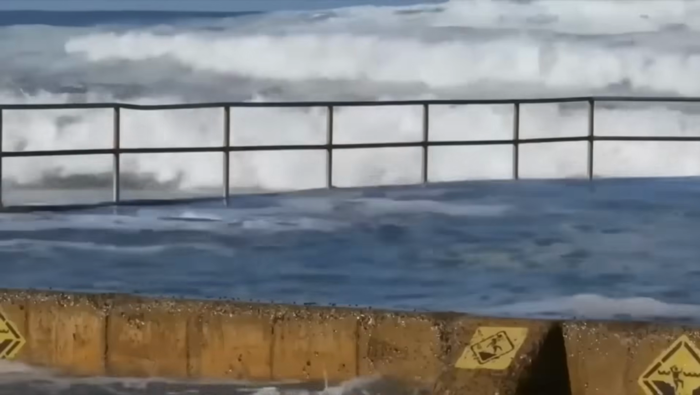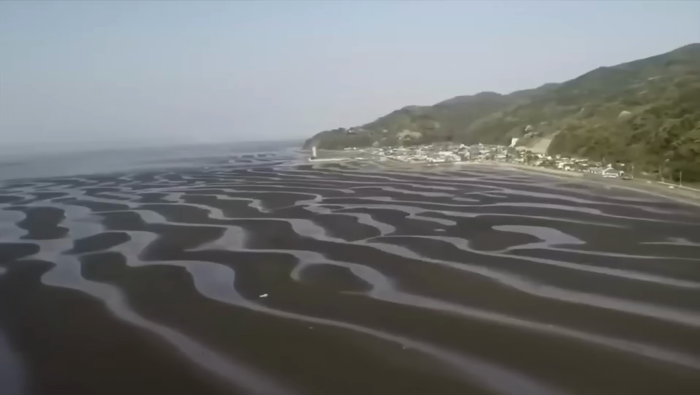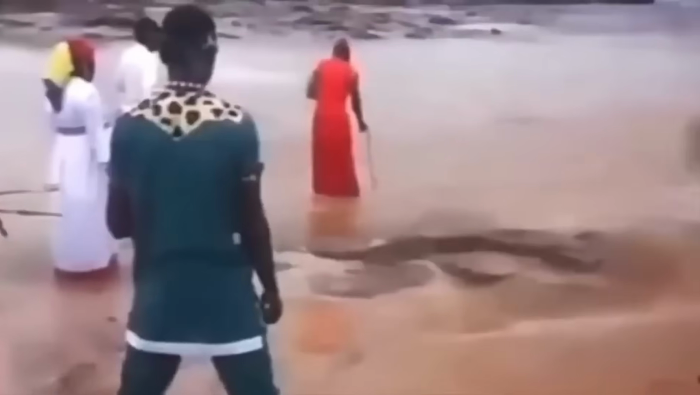All of a sudden, the water recedes super fast, and the bay is completely dry where others are standing. People freaked out and said that the shaman caused the water to shift using some kind of divine power. But nothing was ever explained by anyone.